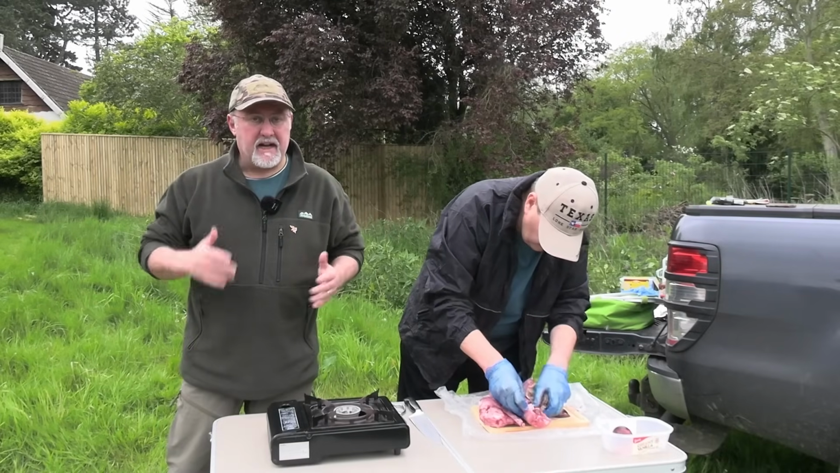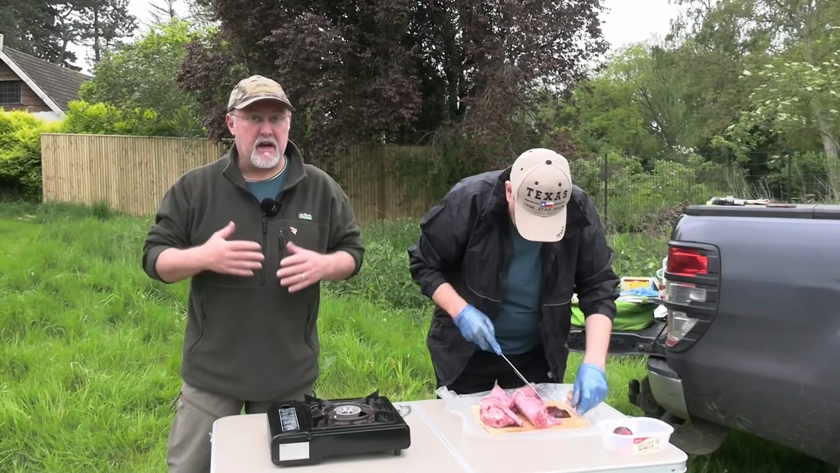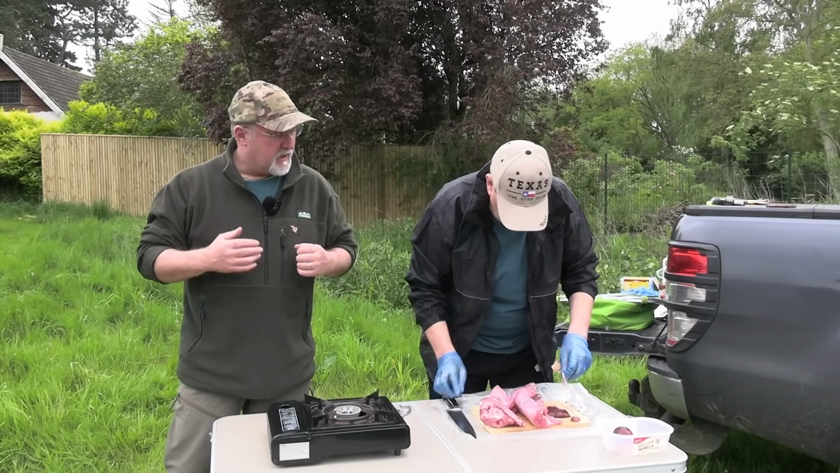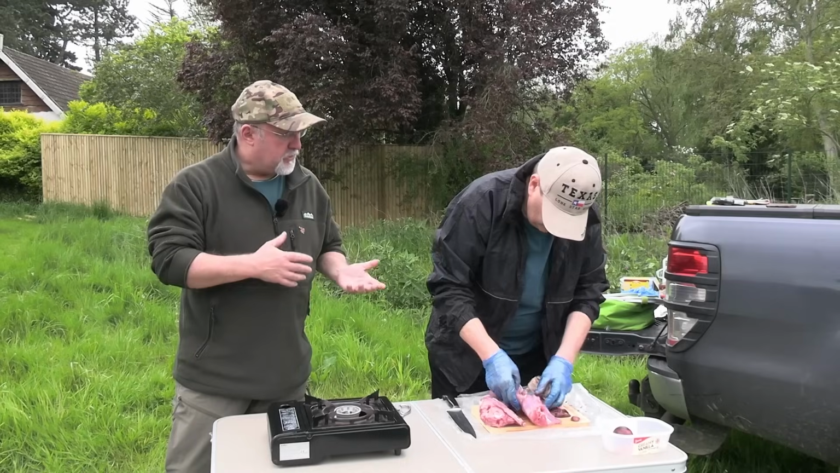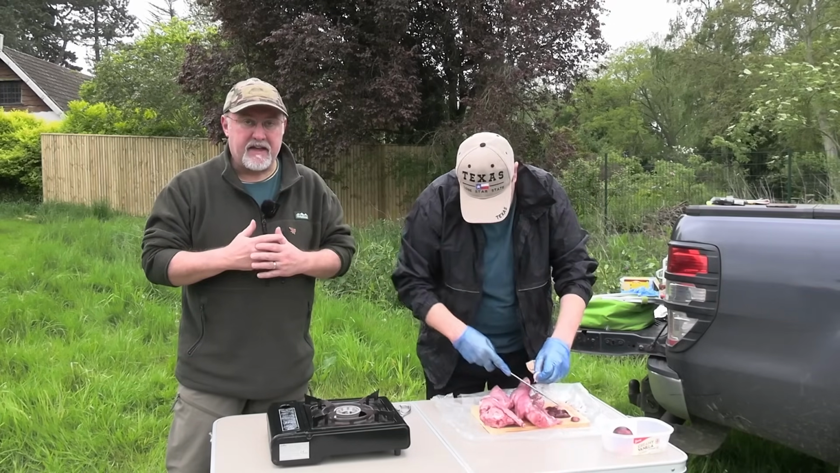So we had a really good night last night. Shot 5 or 6 rabbits. Now most of them have gone down to my local falconry centre to feed the owls and the birds down there. But I've kept one back, and my mate Paul, who's a professional chef, is going to show us how to prepare a rabbit in the field.